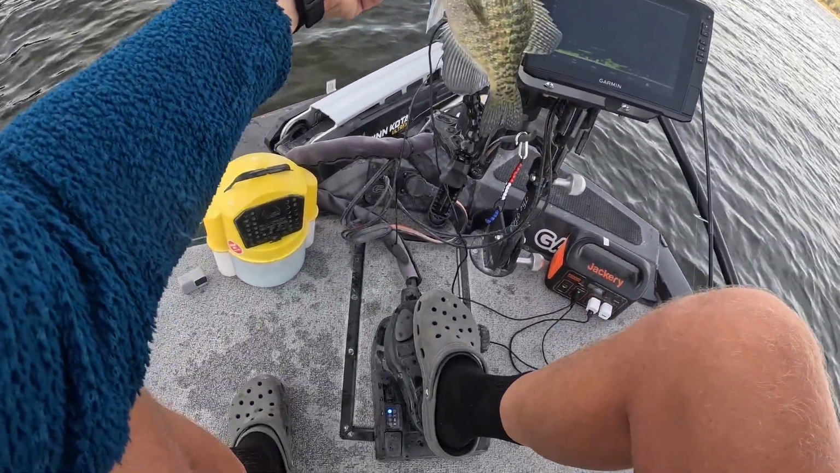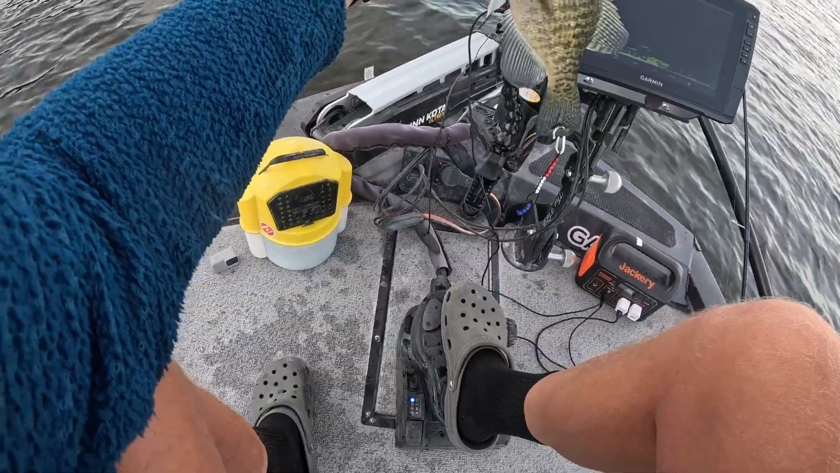They're hungry this morning. Not even 8 o'clock, already got 6 or 7.